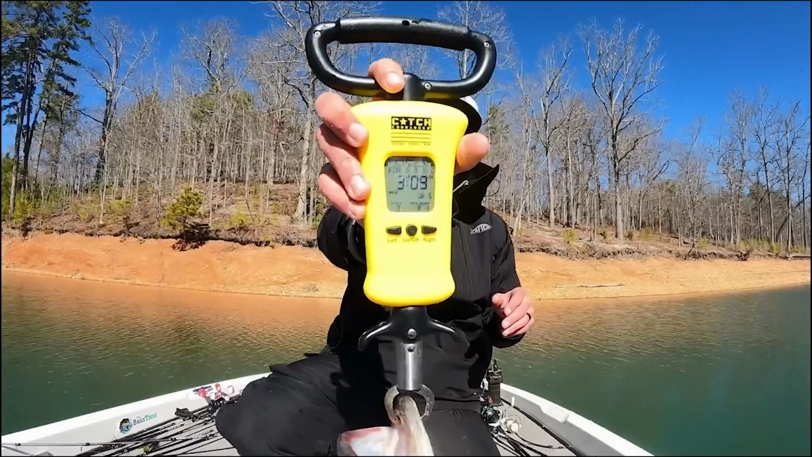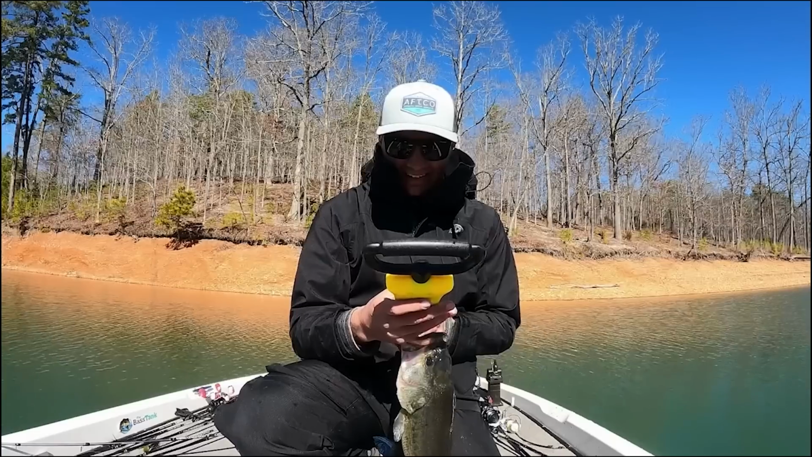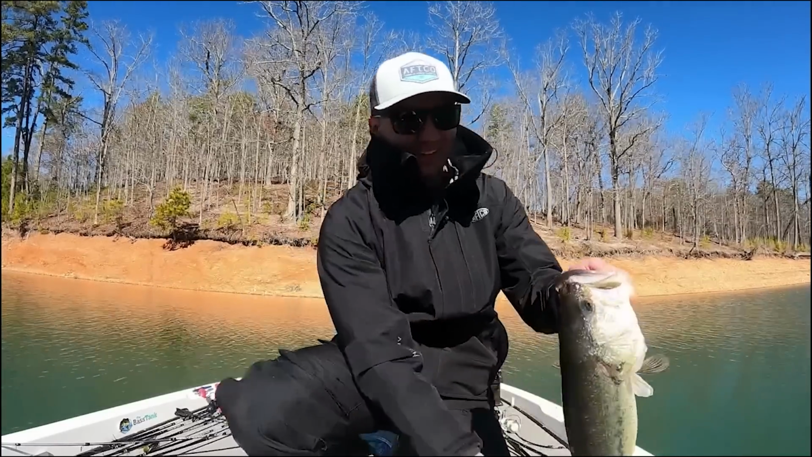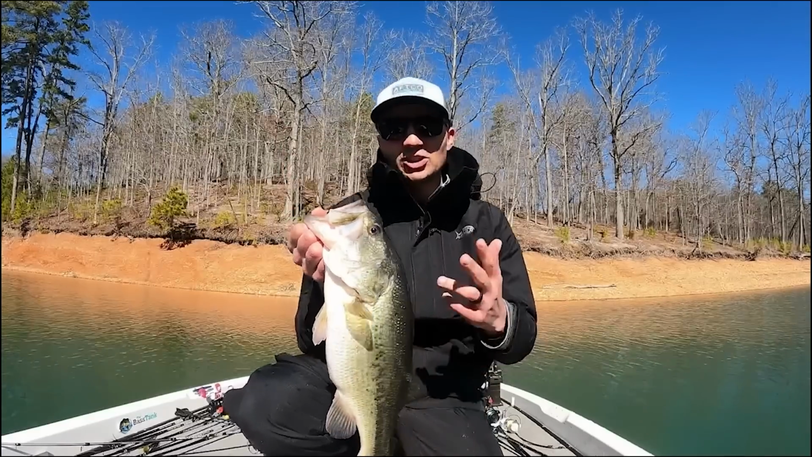3 pounds, 9 ounces. Beautiful fish right there. If we lock that in, we have a total of 8 pounds, 13 ounces for those 3 fish. I didn't save the Kentucky in there just because it was a little guy. But that is a beautiful fish on the Damiki rig. And we've only been fishing for 2 hours, guys.